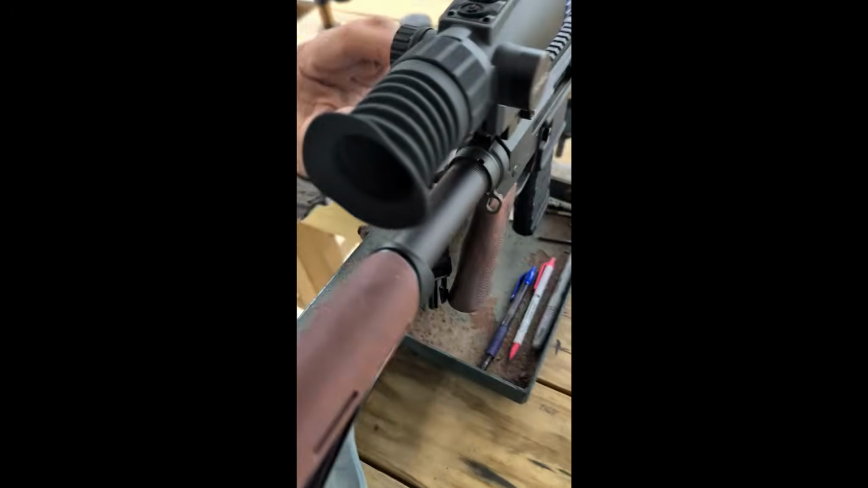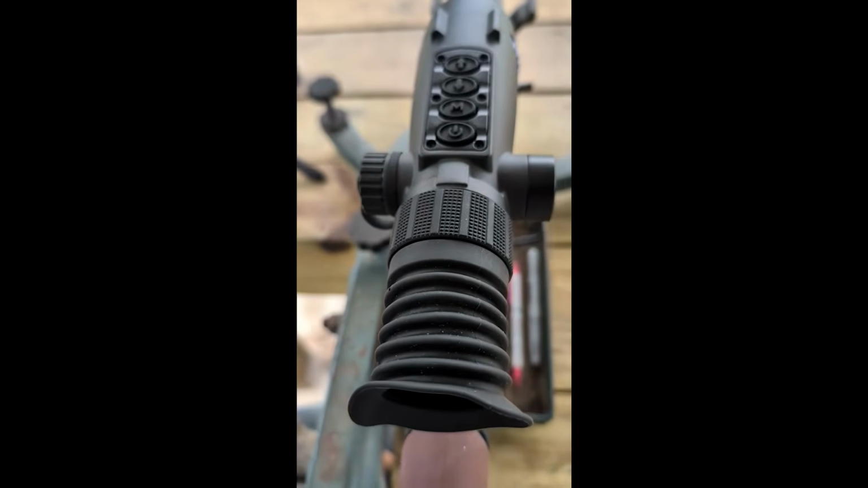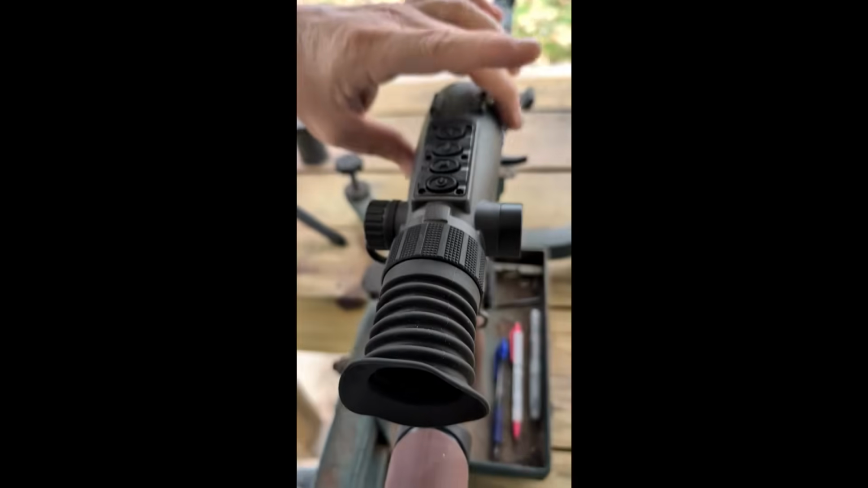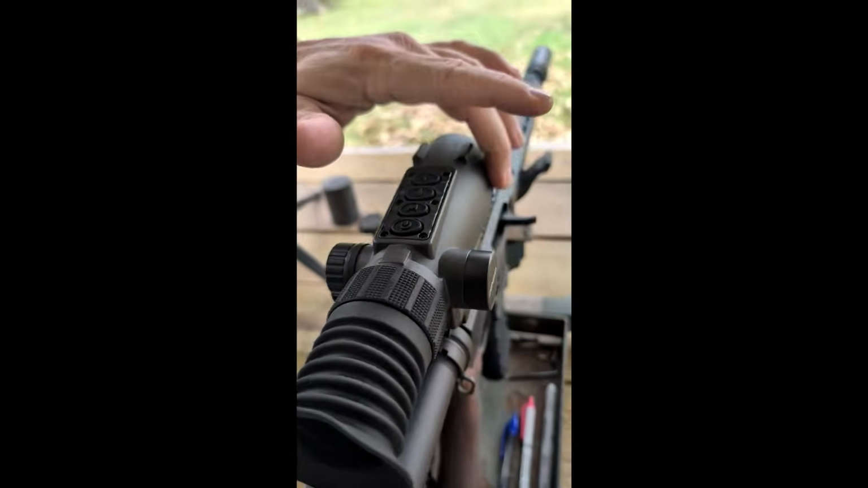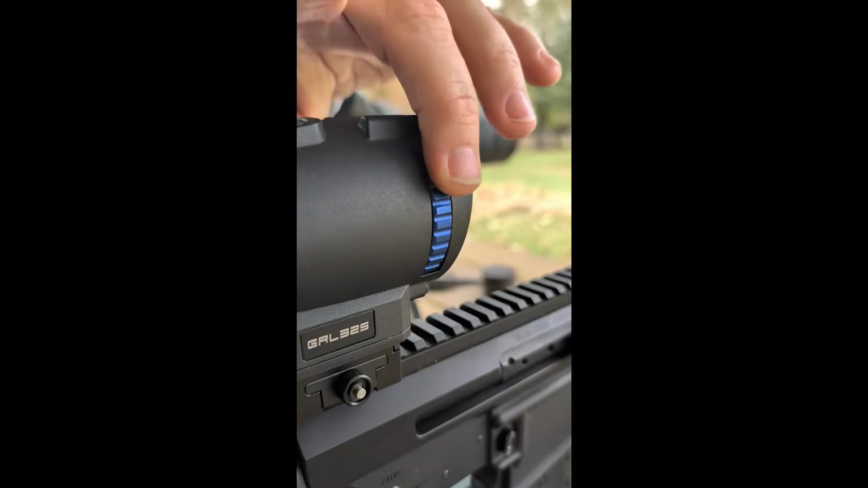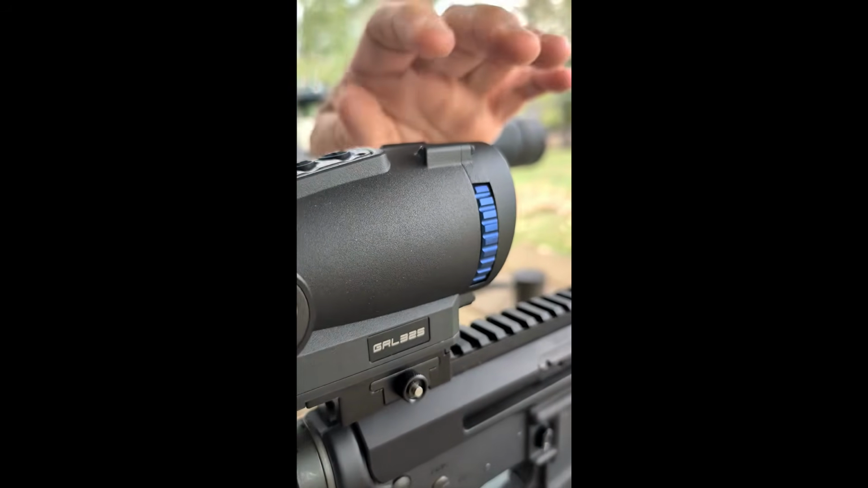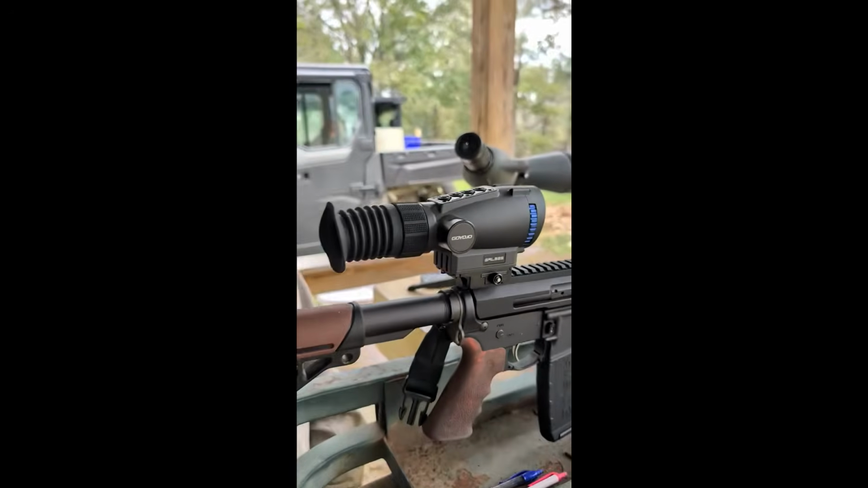I do like the 18650 battery in this scope. It has a little longer run time, 6 to 8 hours is what it's calling for. The focal lens up here on the front is easy to turn. You just reach up and dial it in to focus the objective lens. The mount was easy. Everything's been fairly easy with this thing. We're going to get into sighting it in and see what we come up with.